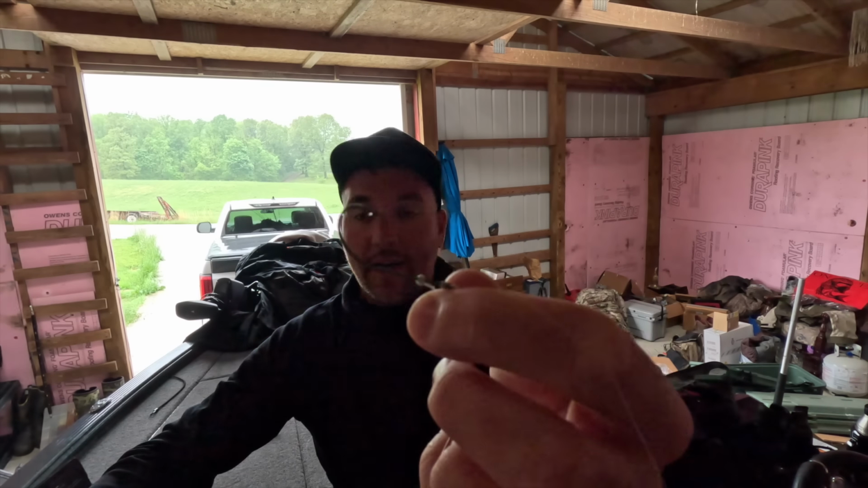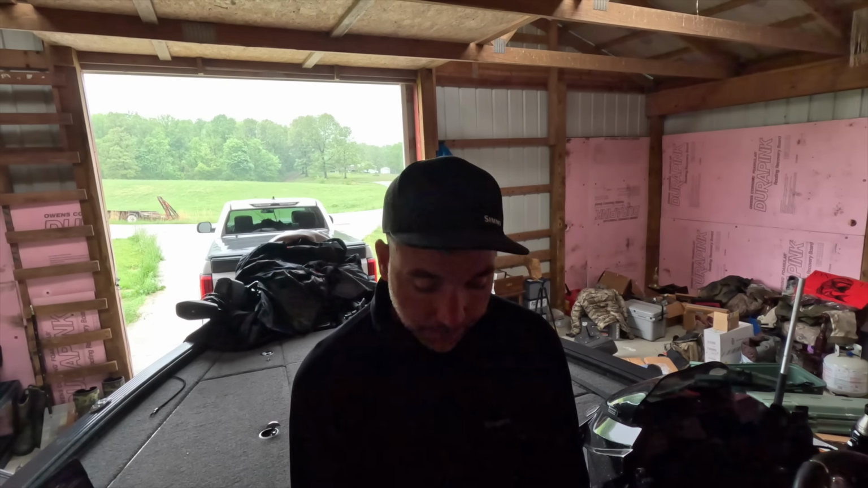I don't know if you can see that there. Paired that up with the jerk shads as well, and it was just kind of something that they weren't really looking at. That keeper did really well at holding the Z-Man in place. Sometimes it can be a little bit difficult to rig on a drop shot.